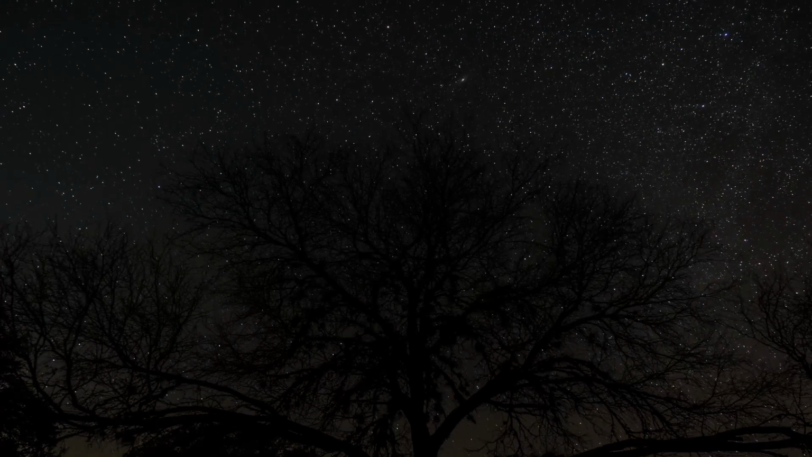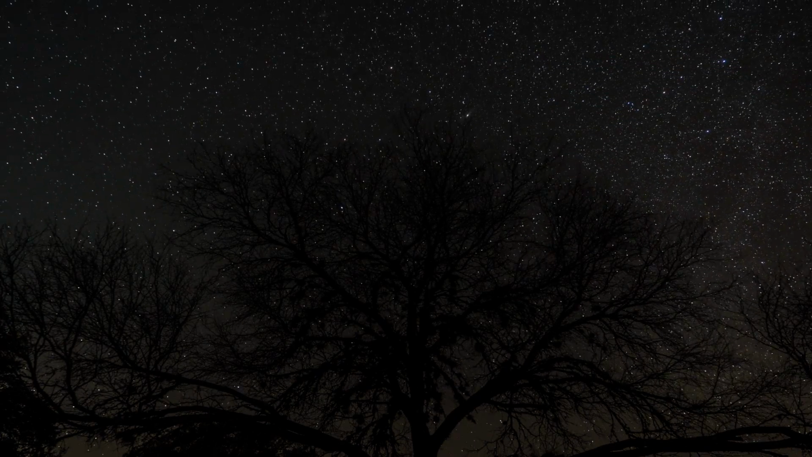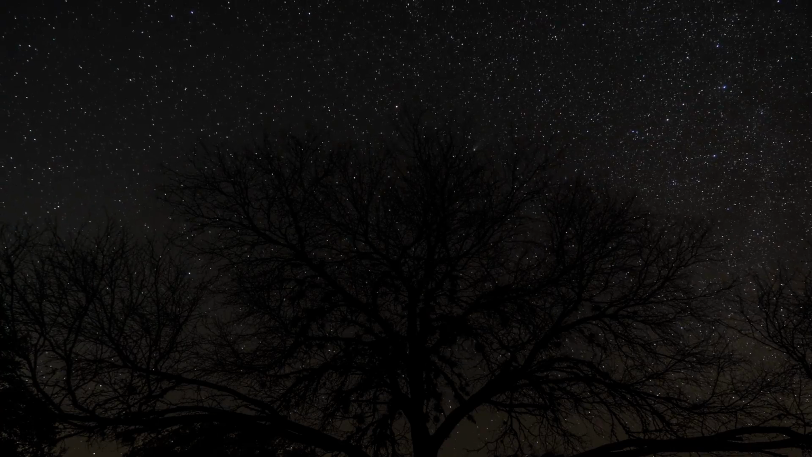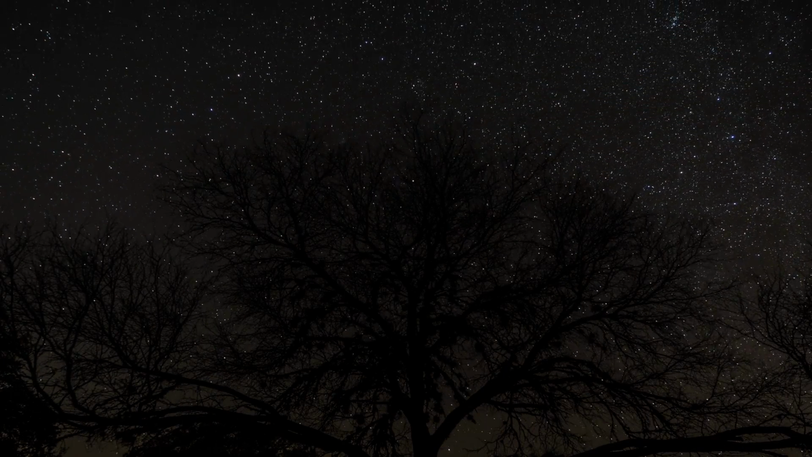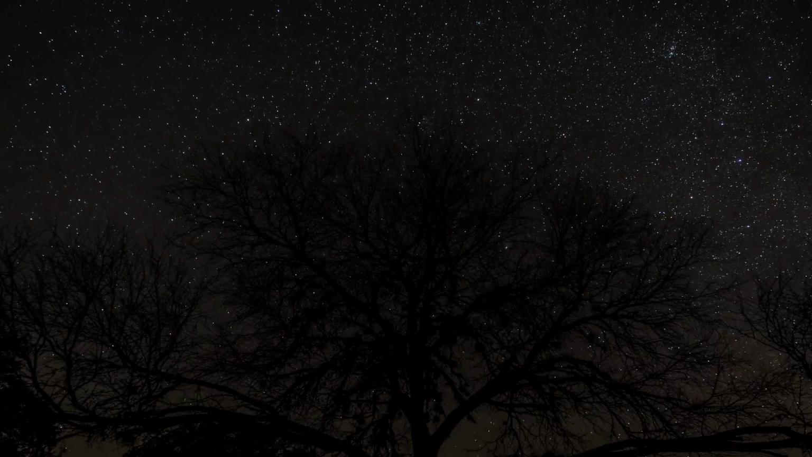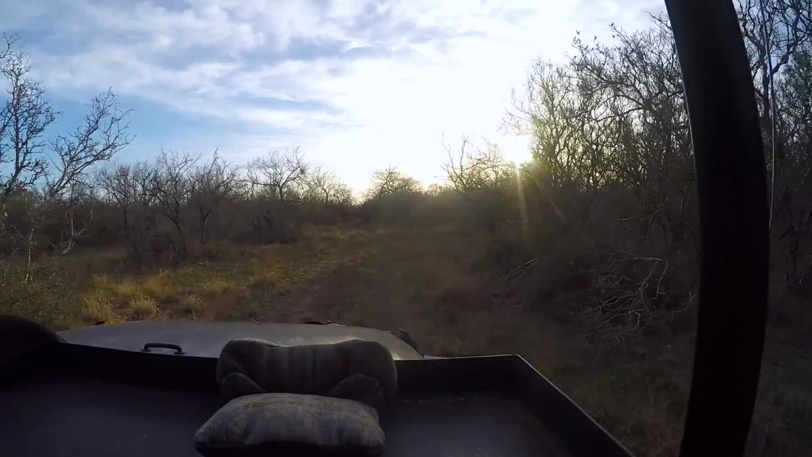Well, the first couple of days didn't go exactly as planned, with the hot weather, a nasty cold, and the fact the only shooter buck that we've seen was when it was really too dark for the camera. So we're hoping that this cold front that's moving in gets the big bucks up and moving tomorrow.